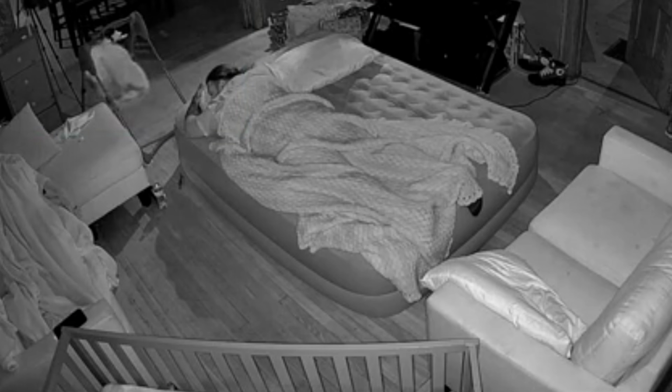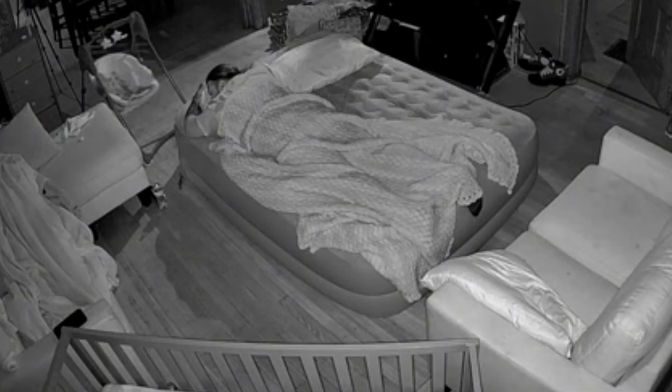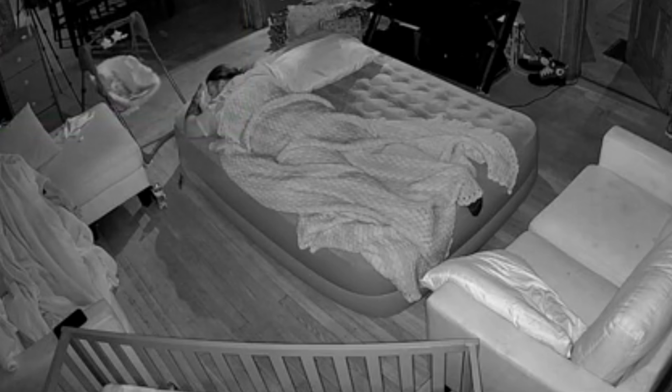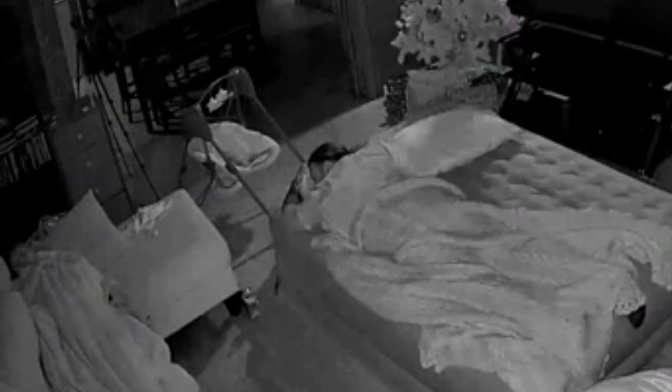First, the baby swing begins rocking all on its own. At the same time, a few orbs appear to fly past the security camera. The rocking starts out slow and becomes more and more violent as the footage goes on, until finally the Christmas tree lights flicker on and off all on their own, all while the baby swing is seemingly dragged across the wooden floor. The whole time, the homeowner sleeps through the encounter.